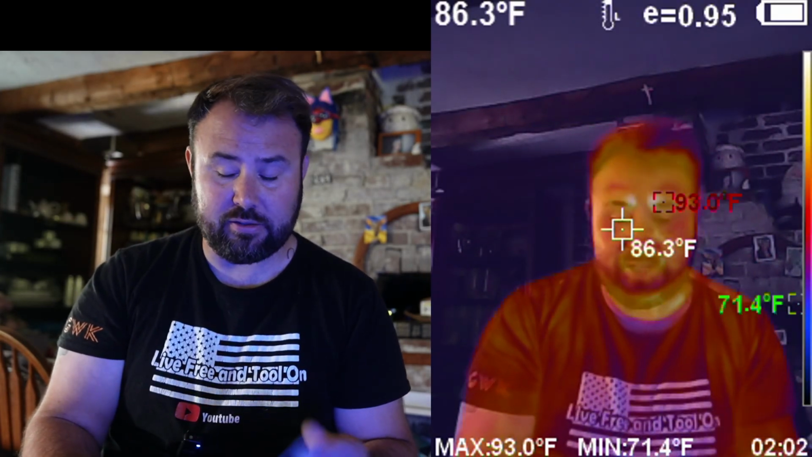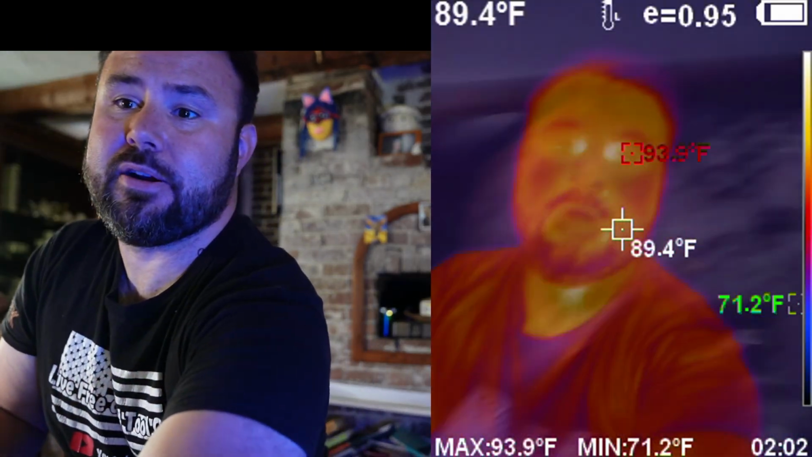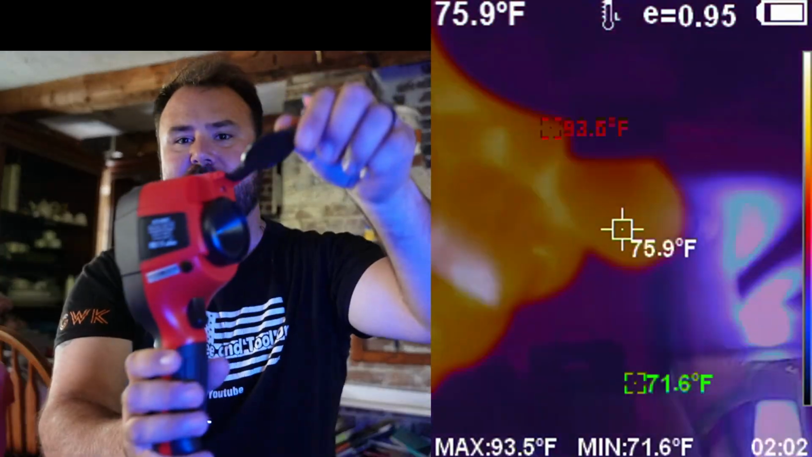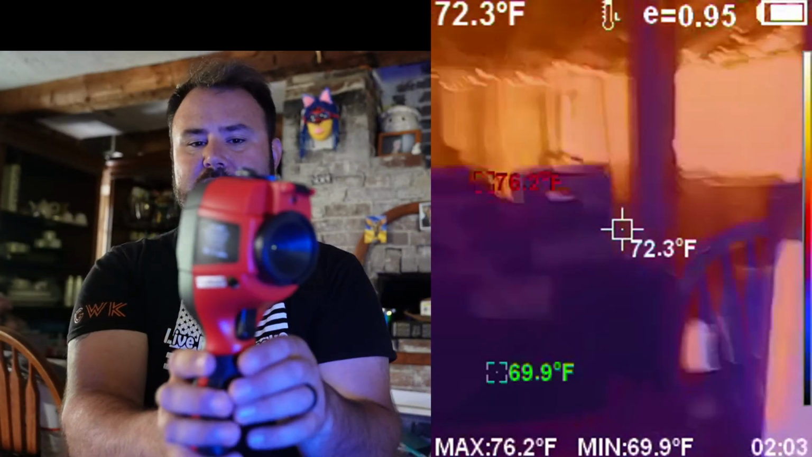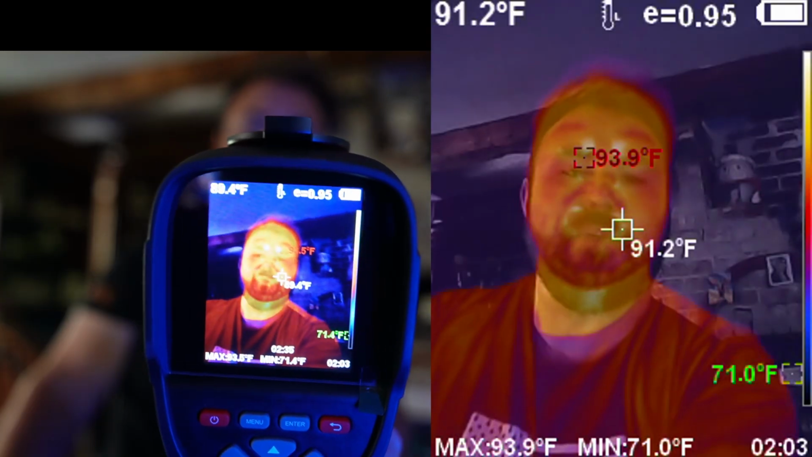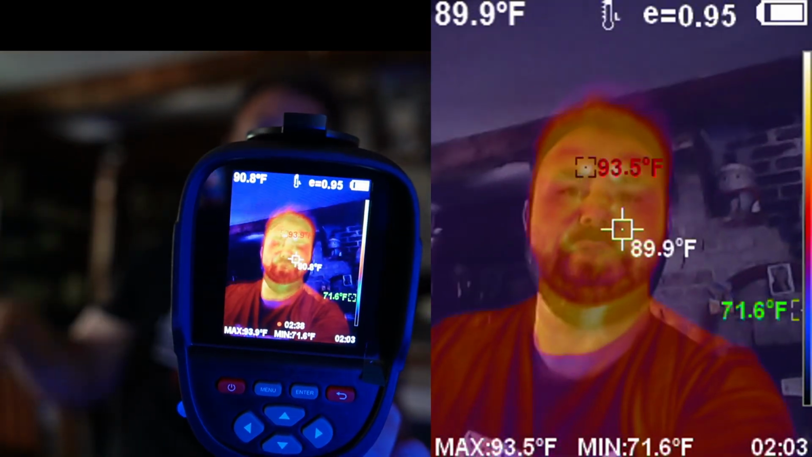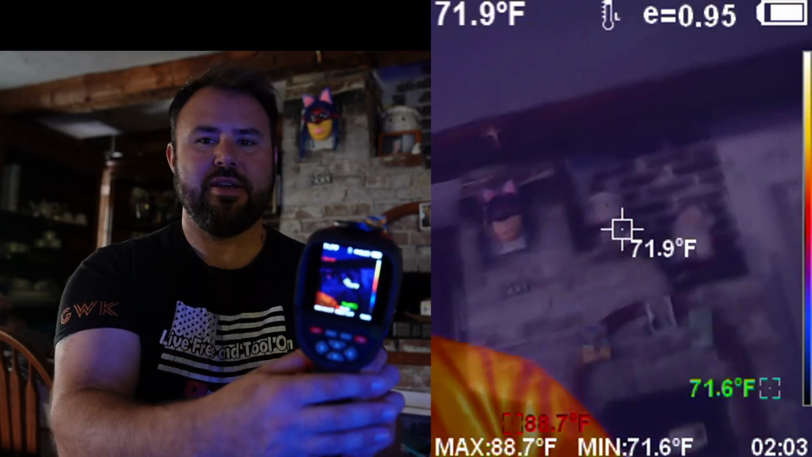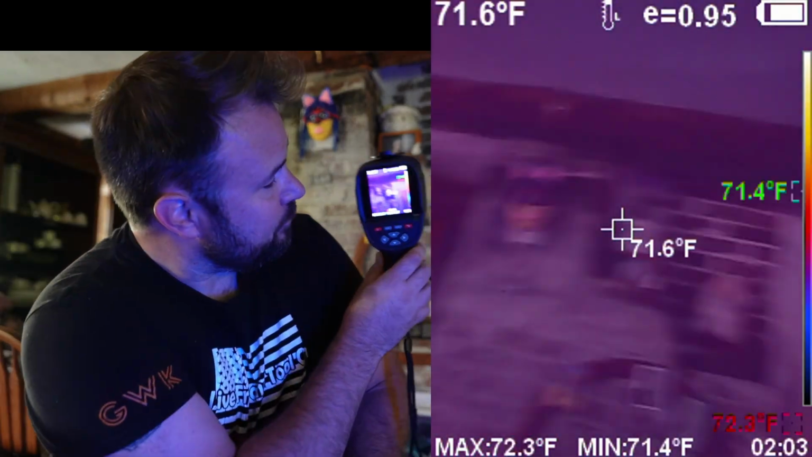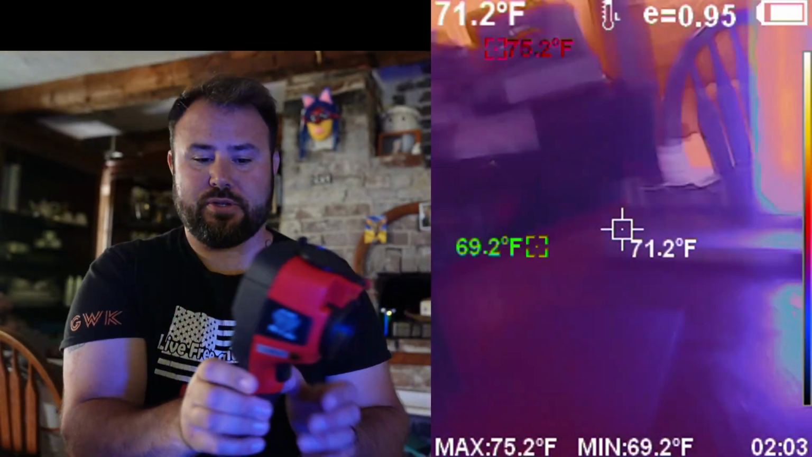Now, it is actually pretty big, the lens and everything, so I'm going to pick this up here so you can see. This is the actual machine. It does have a lens cover, and you can put it down over top of it to protect it when you're not using it, but you can see, hey, look, it's me. I'm right on camera, and you can see what I'm doing, and you can see the temperatures, and even if I just scan the room, then you can see the different temperatures in the room.